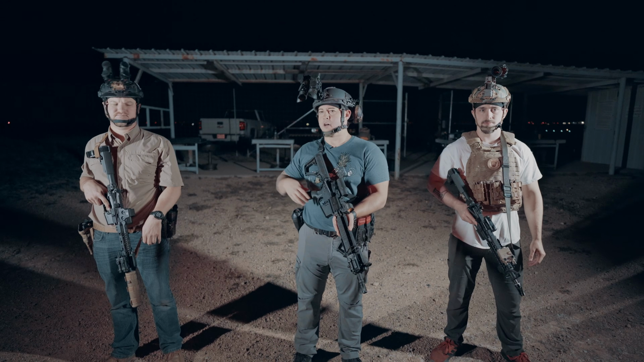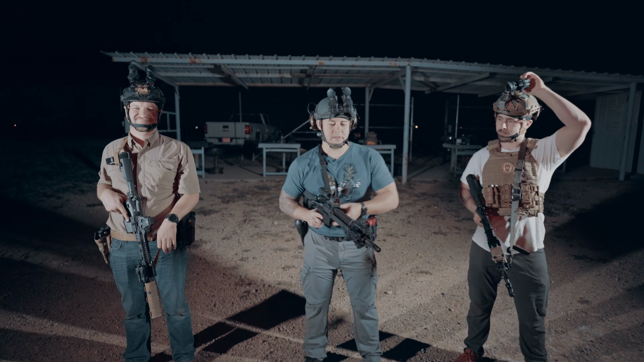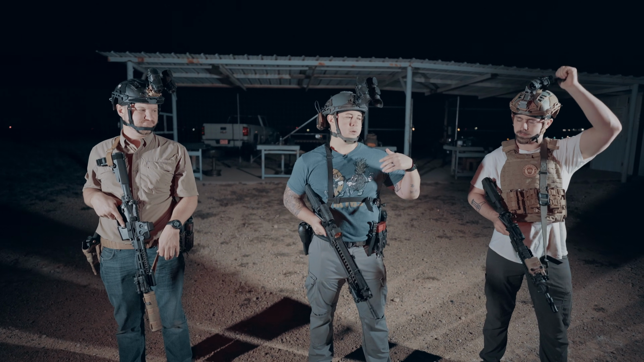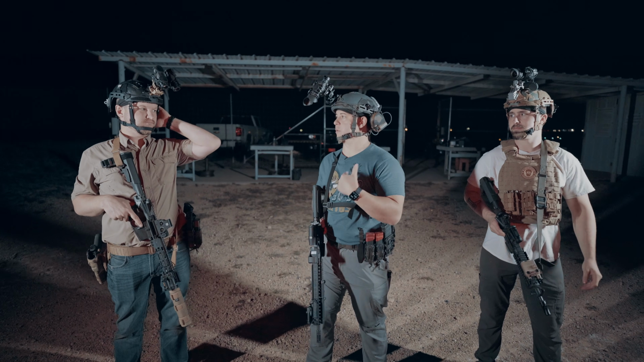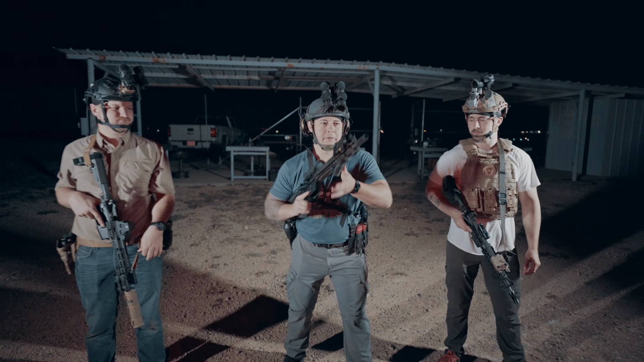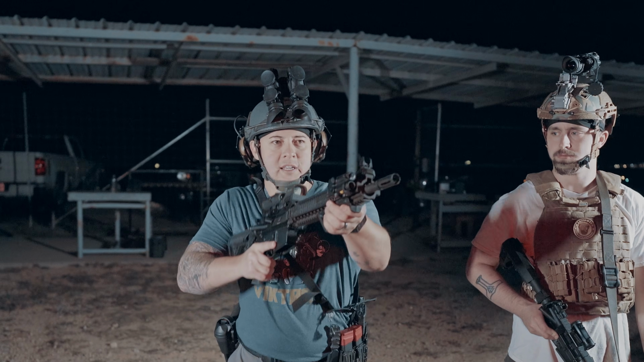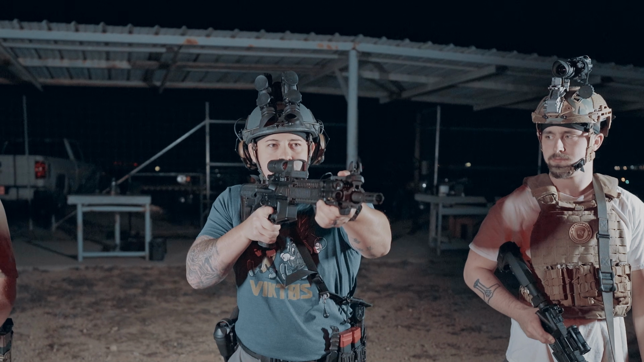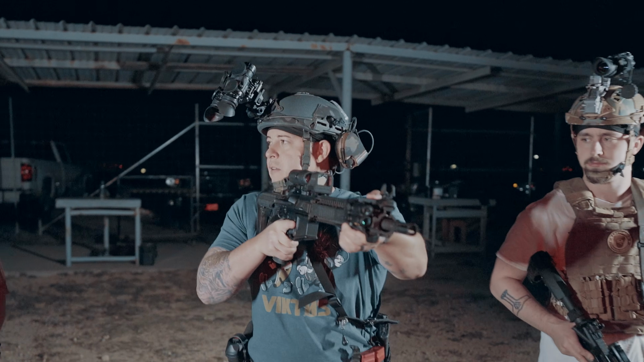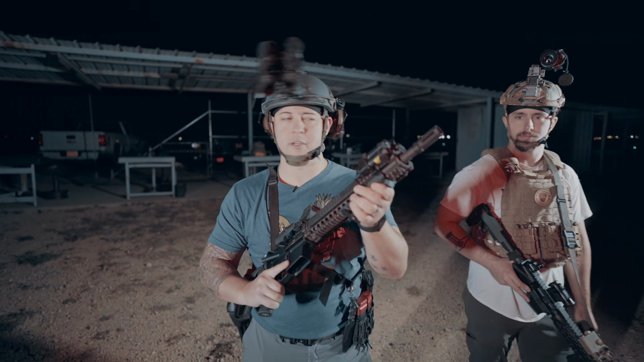All right, so obviously we can't see the targets right now because it's dark, but how this is going to work is we'll do a couple iterations from a high ready and then we'll switch to a low ready as well. We're just going to get in our shooting stance from a high ready position and work on the function of presenting the weapon, getting it shouldered, hitting the safety, hitting your IR laser on target, and then we're just going to get back. Sound good? Easy day?